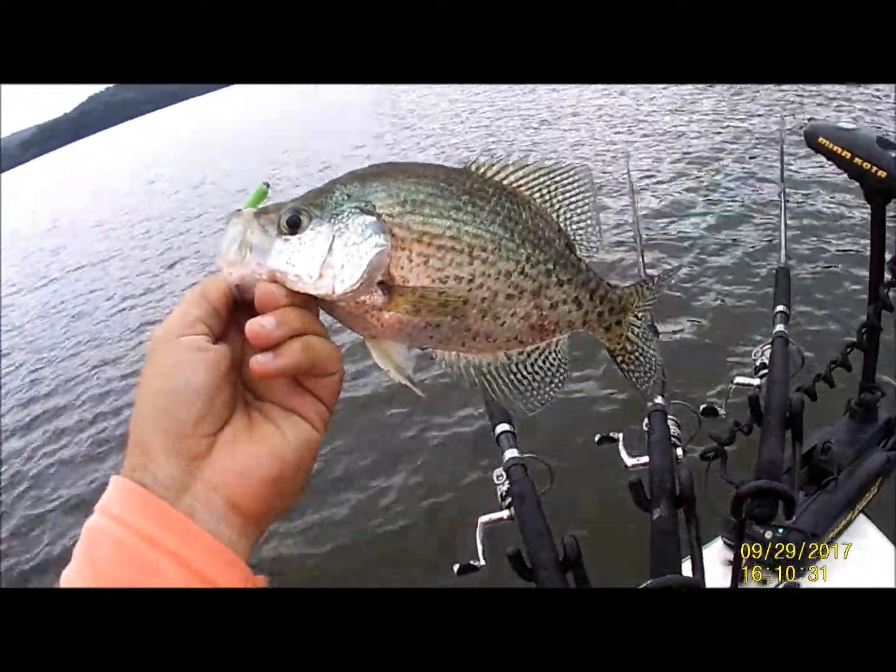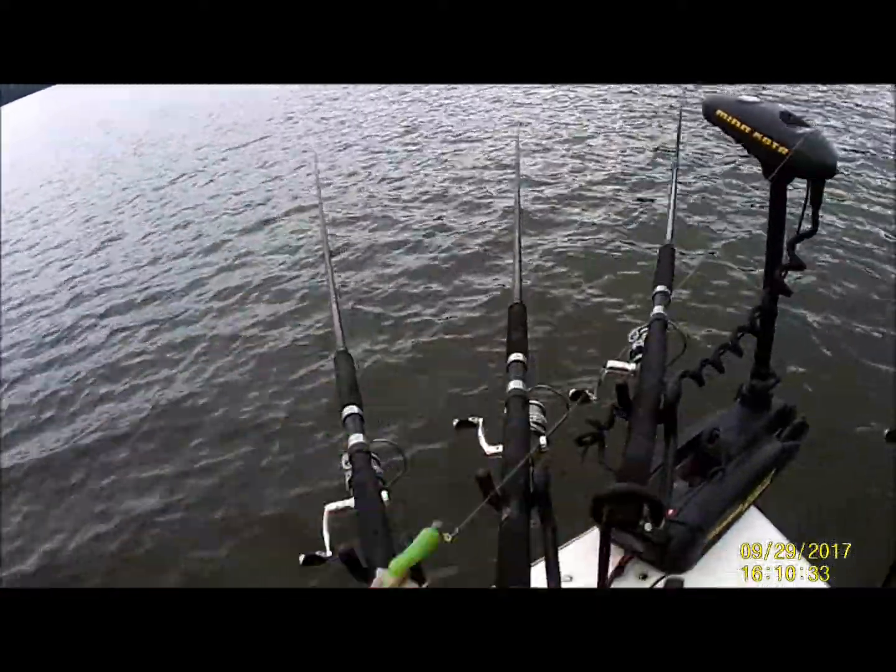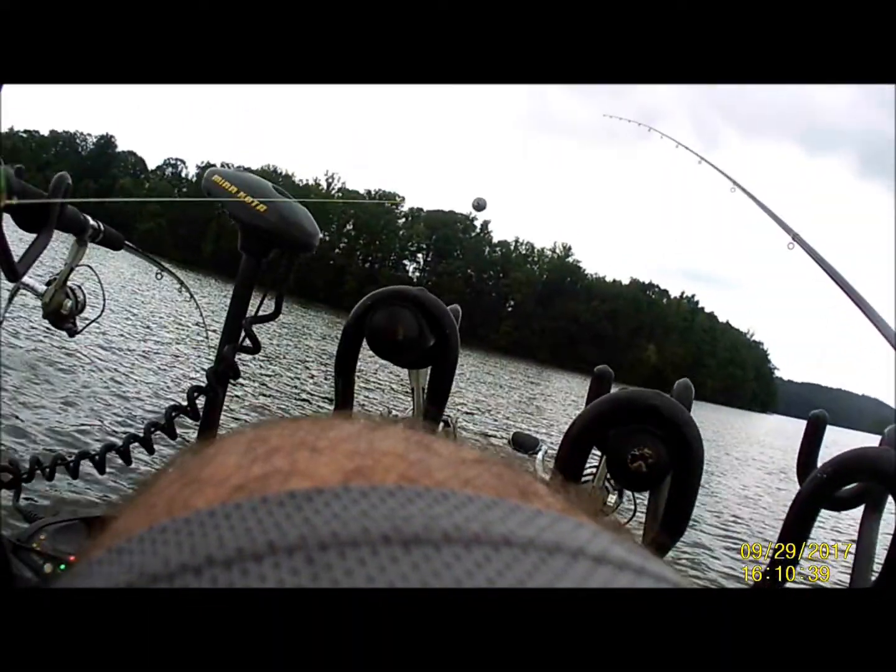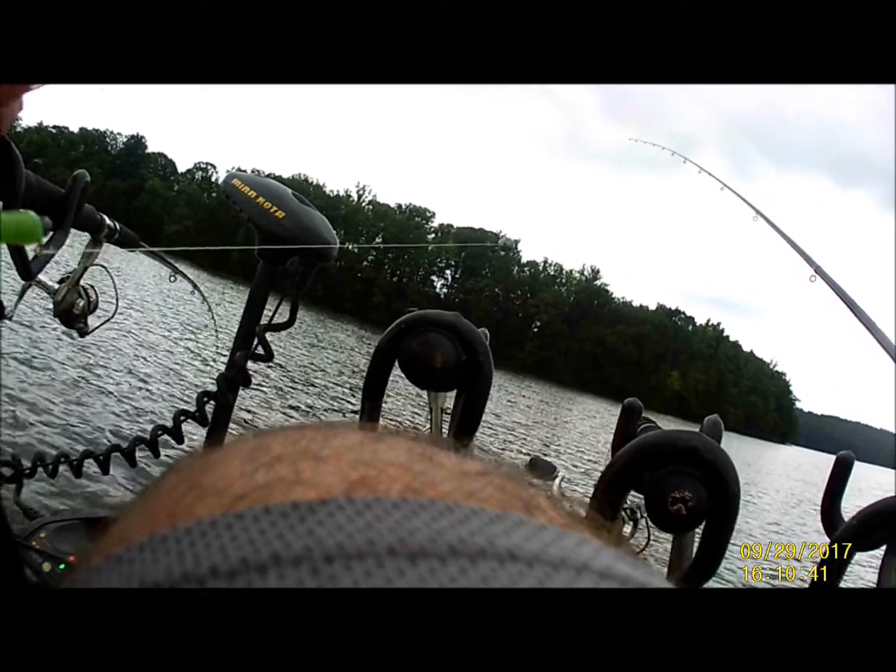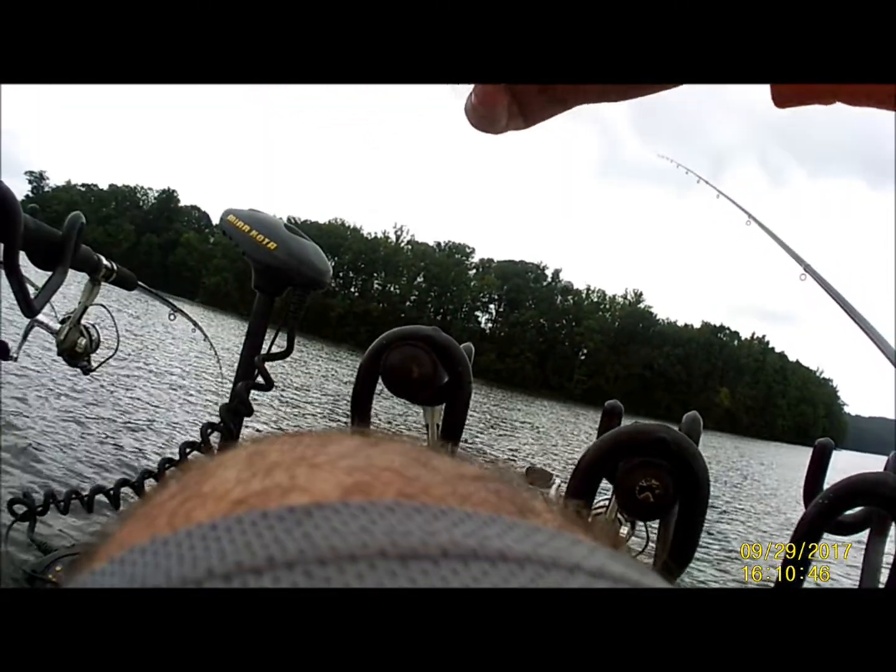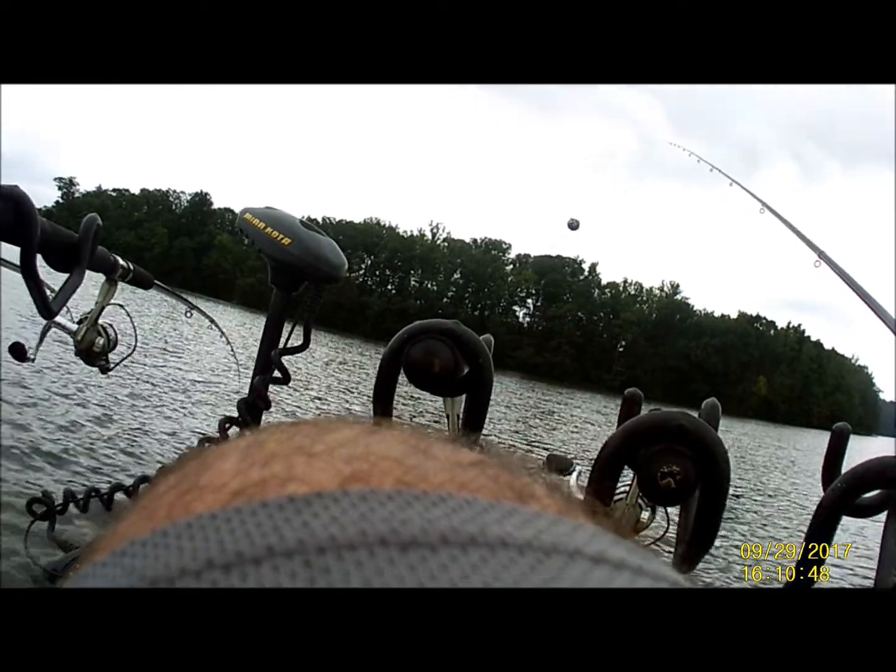Folks, I'm having a good time. This is fun. Watch right here. See that middle rod? It's getting a bite. Oh, I'm too slow with the camera in my hand. See what he bit? Put it back out there. Catch us another.